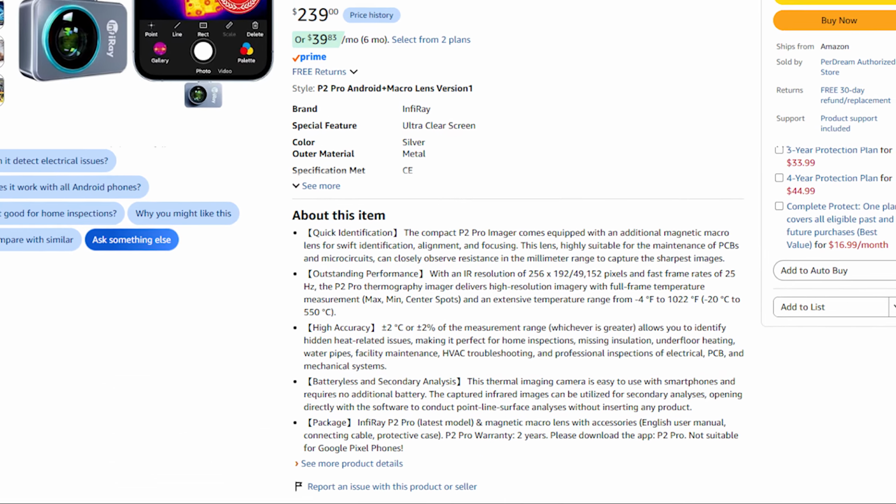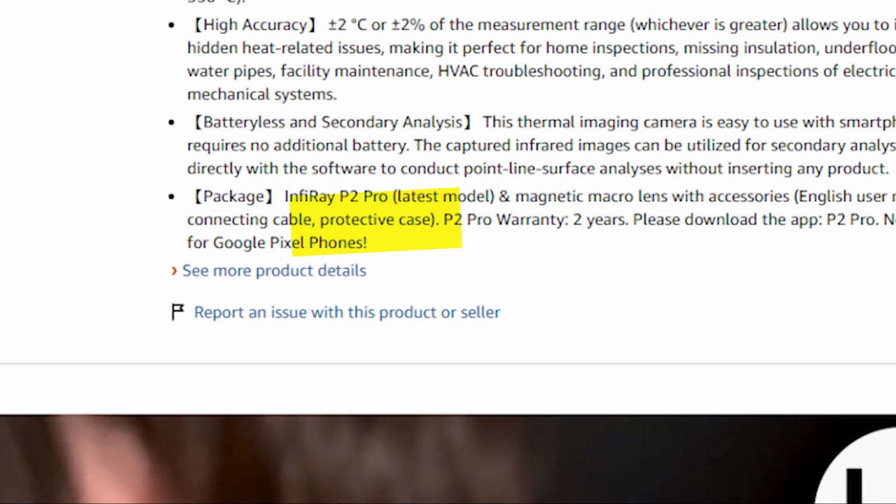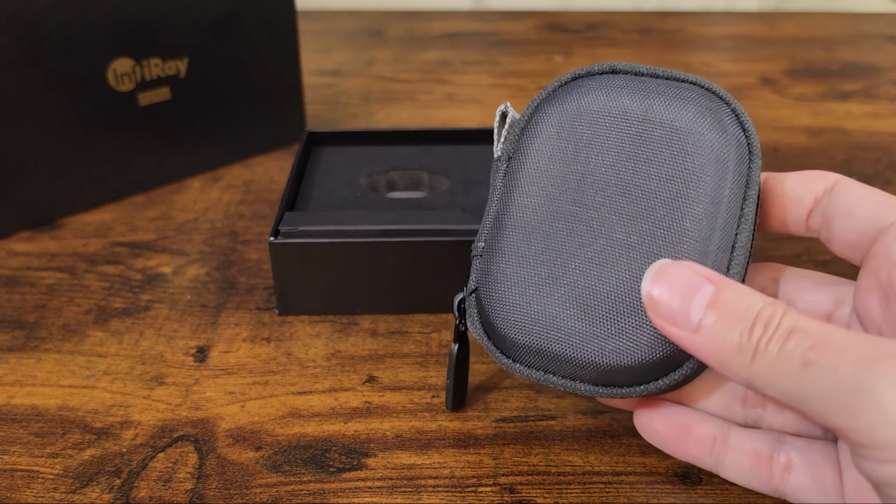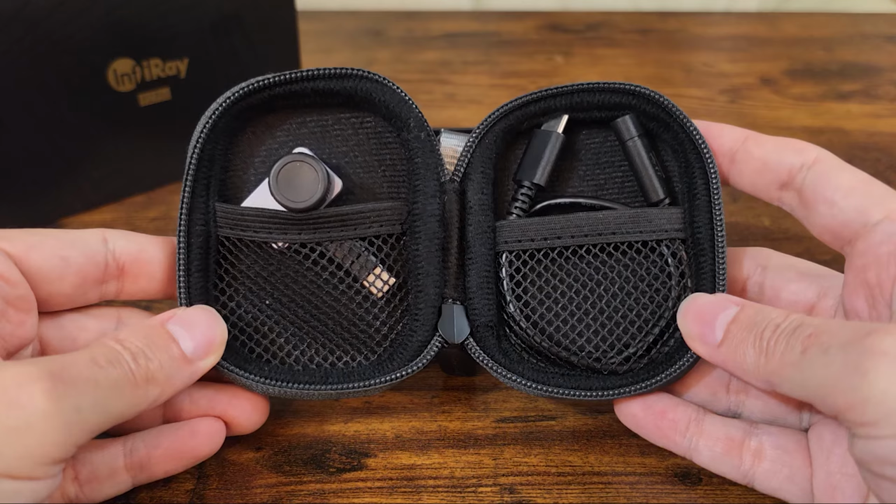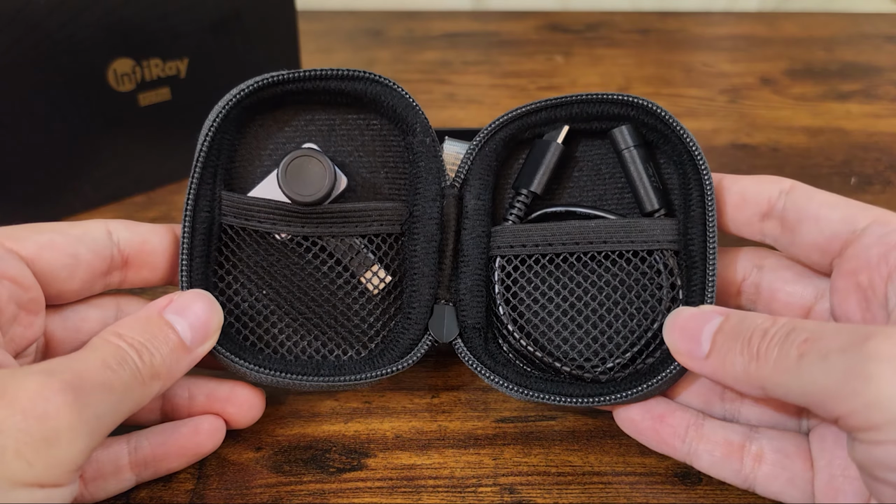The listing says the package includes a protective case. There is no case. The macro lens does come with a little cover, but that's all. If you want something to actually carry this in, you'll have to find one yourself. I picked up a generic small hard case for 14 bucks. It does the job, link below. It's not a big expense, but it's contrary to what they say you get for $240.